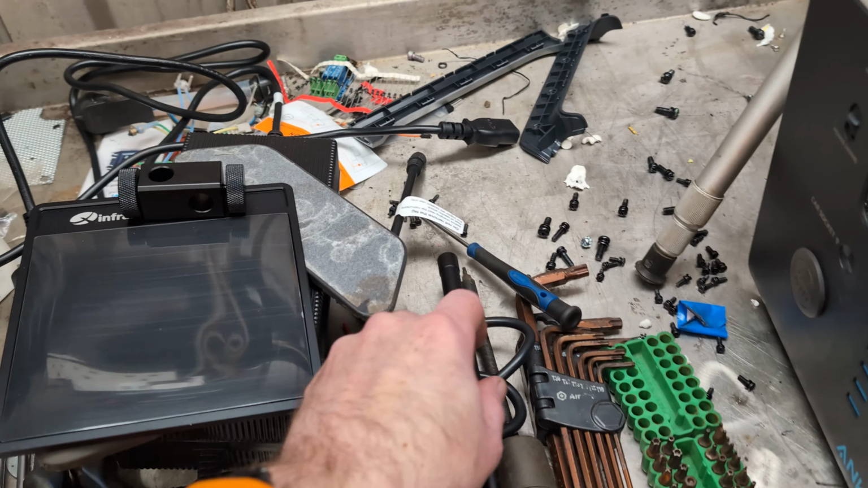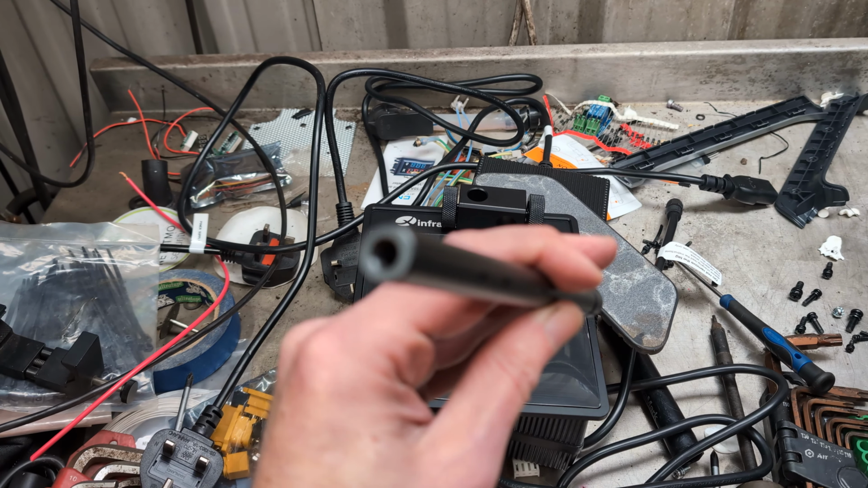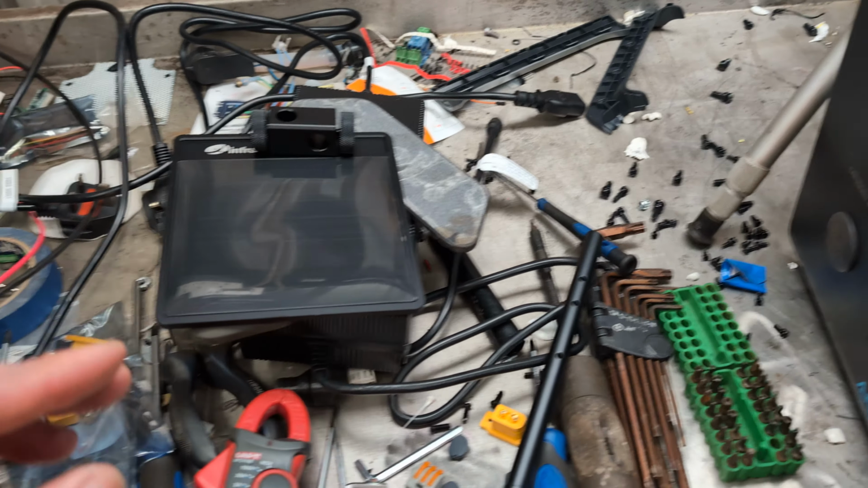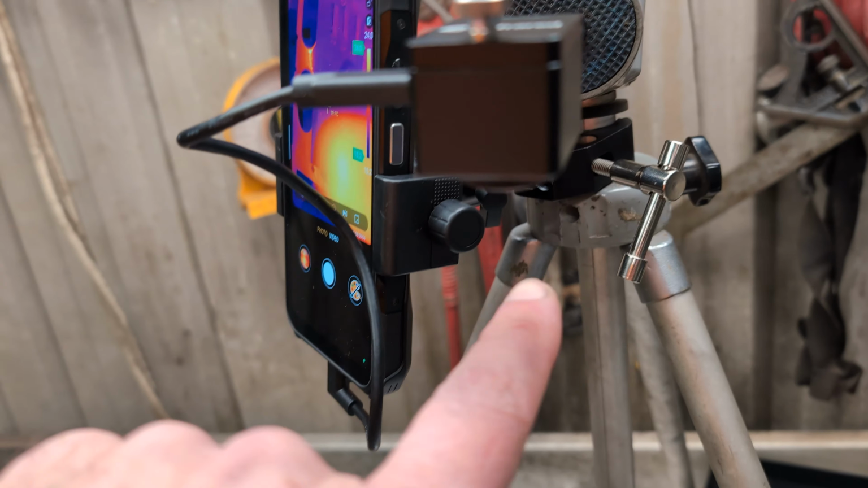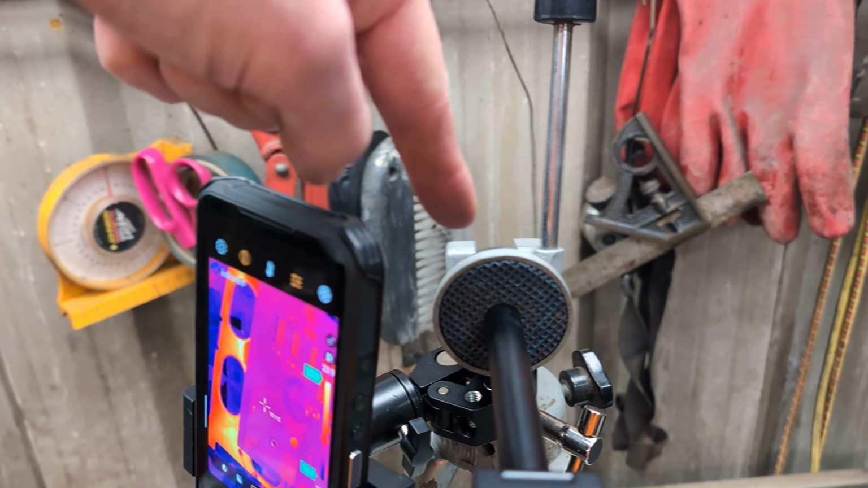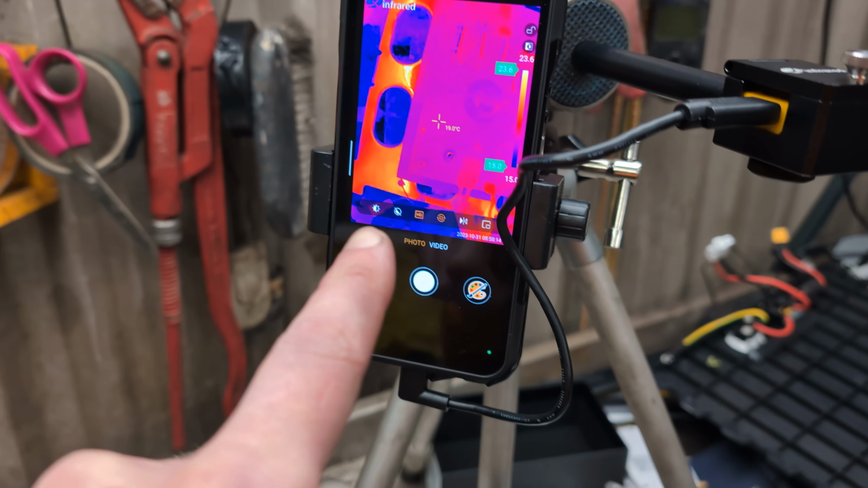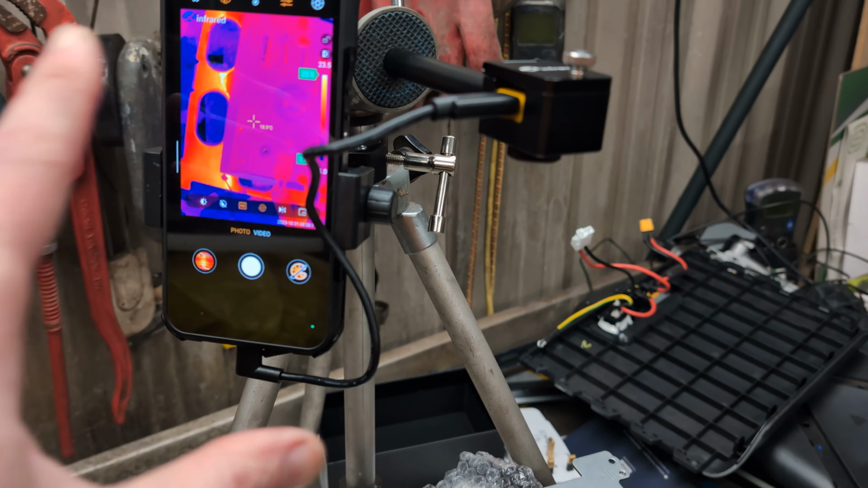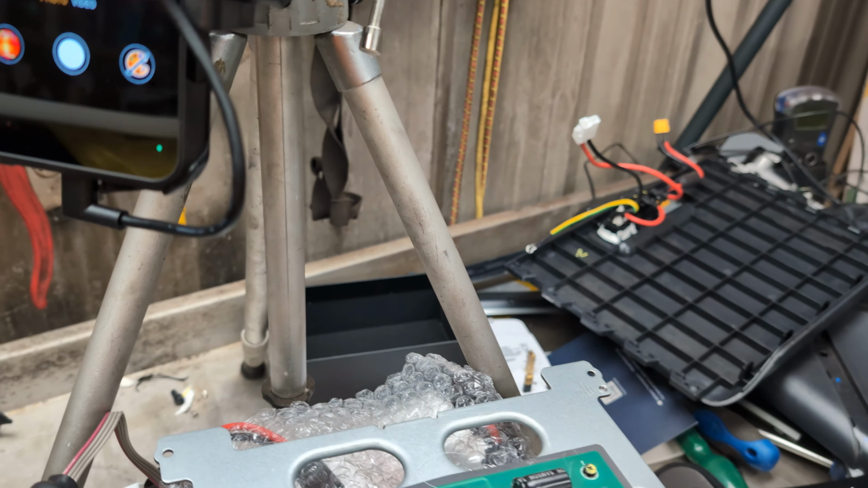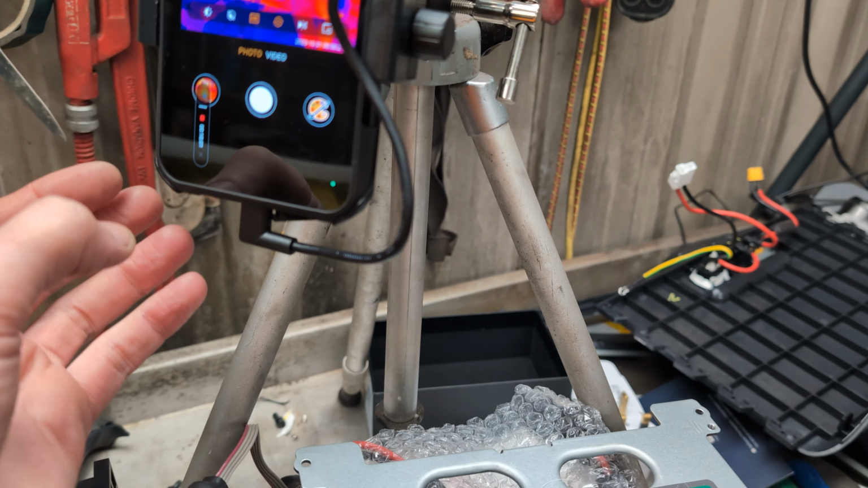But I found out, and whoever did this is a genius, most of the things have got a 1/4-20 thread in them, so you can just put them on normal tripods. So what I've done here is taken their phone mount, their clampy bit and part of the thing, and just quarter mounted it to my tripod. That's a little holder that you put the camera in, and then I've got the phone sitting here, being the thermal imaging camera, and now we've got it sitting up looking at this board, and yeah, I like it. This is going to come in handy.